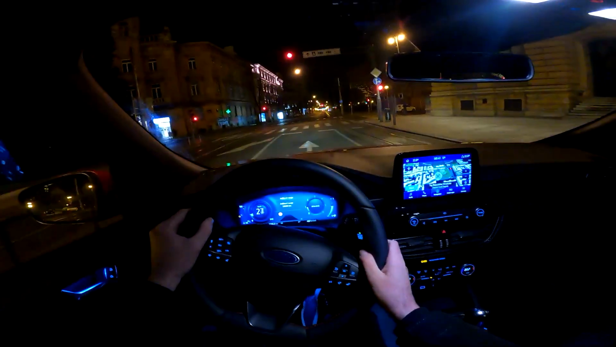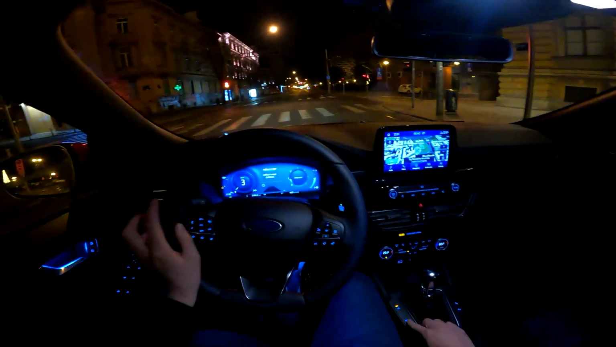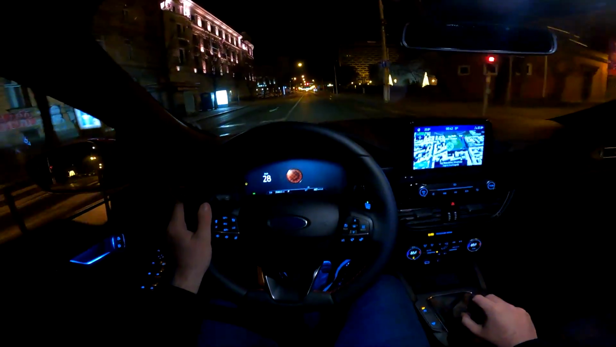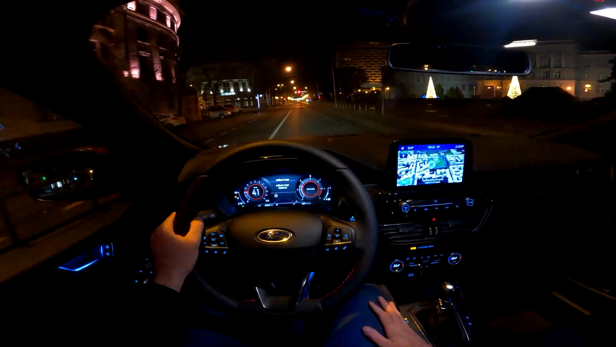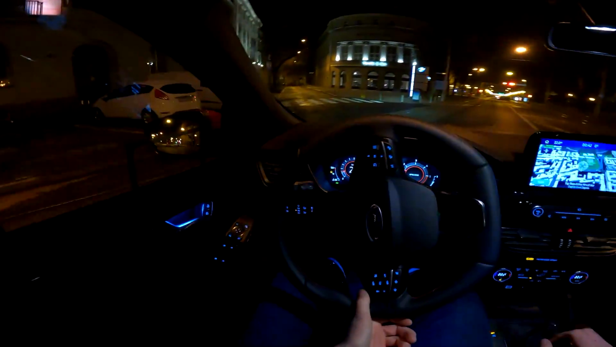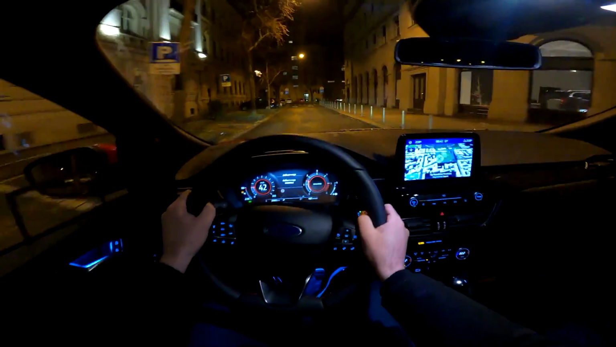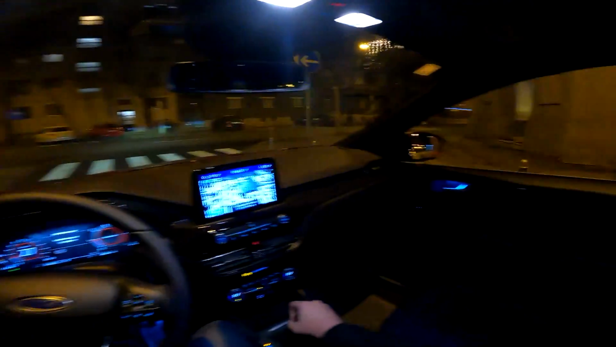Anyway, moving on. So this is the eco mode. As I said, it changes the layout on this digital cockpit. And then the sport screen is here, and actually the sport mode is my favorite, because in sport mode you get better throttle response, of course, as always with the driving modes, but here you also have a bit stiffer steering, and that means it's more driver focused this way.